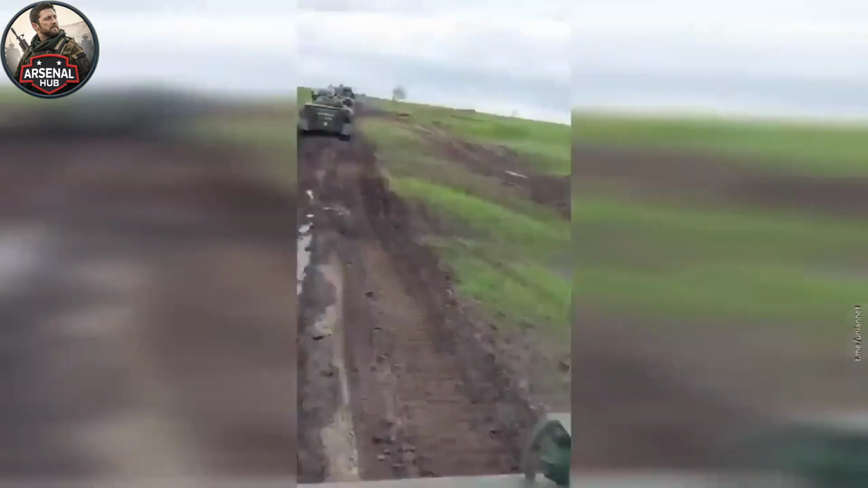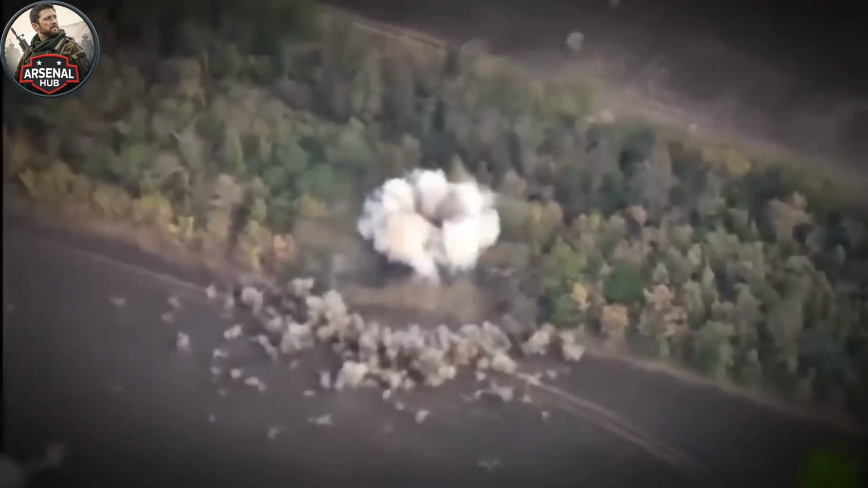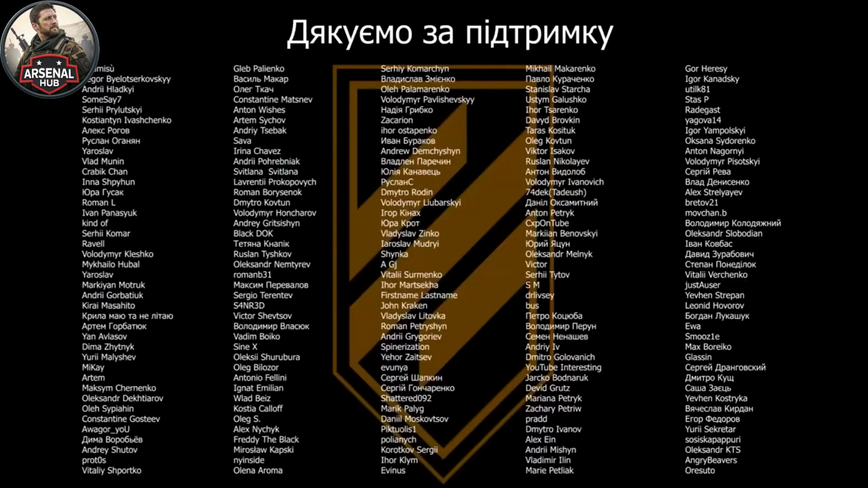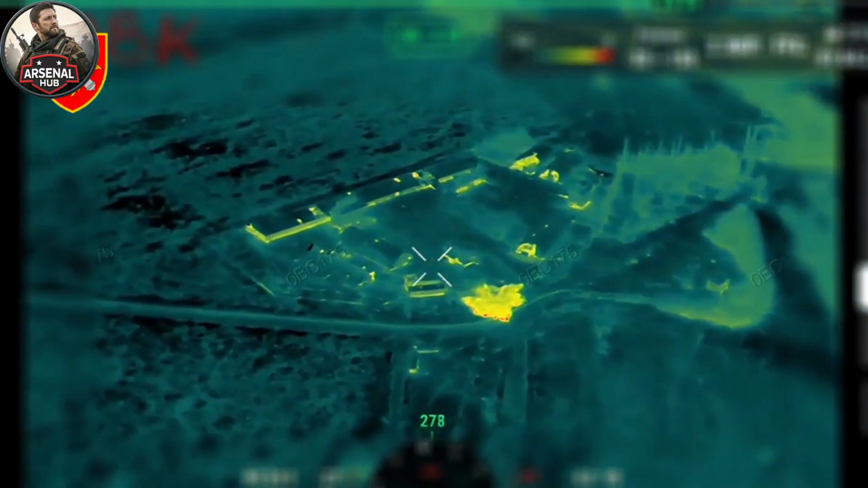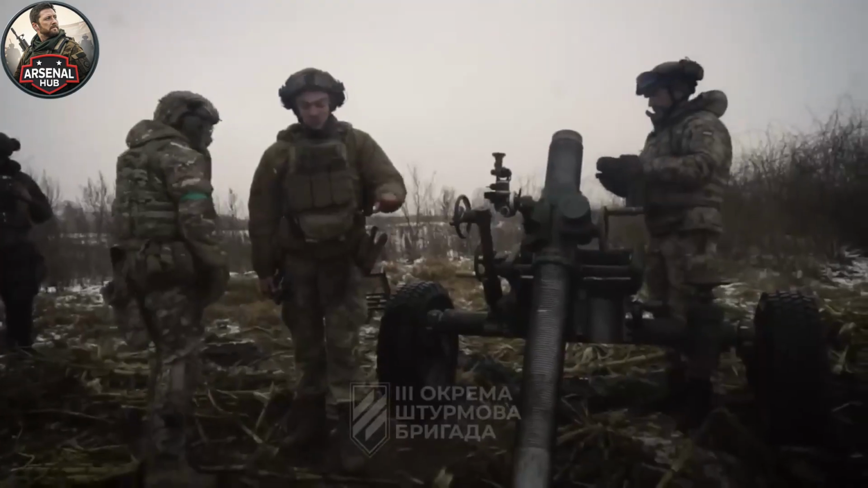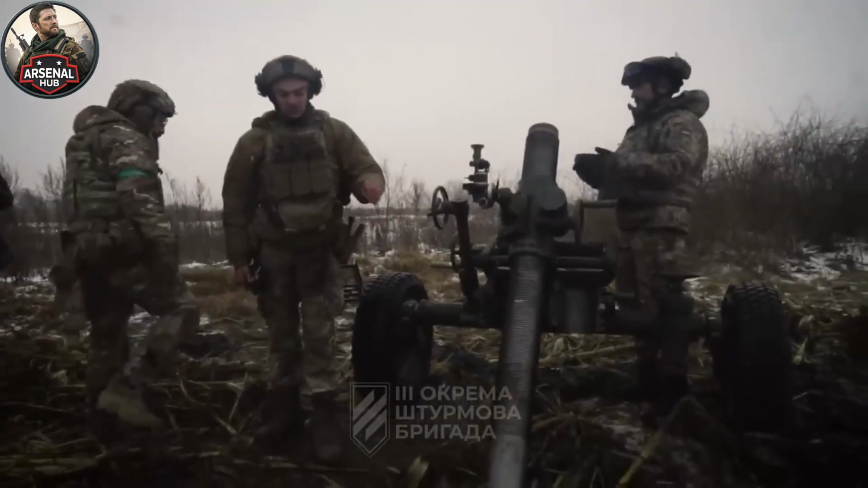At mid-April temperatures, nights dropping to near freezing as the warmth of the day dissipates, the thermal contrast between a running vehicle engine and the surrounding ground is stark. A column of BTR armored personnel carriers moving along a forest road at night appears to a thermal sight as a sequence of bright signatures against a cold background. The tree canopy above does not matter because the thermal sight is looking laterally, not vertically.